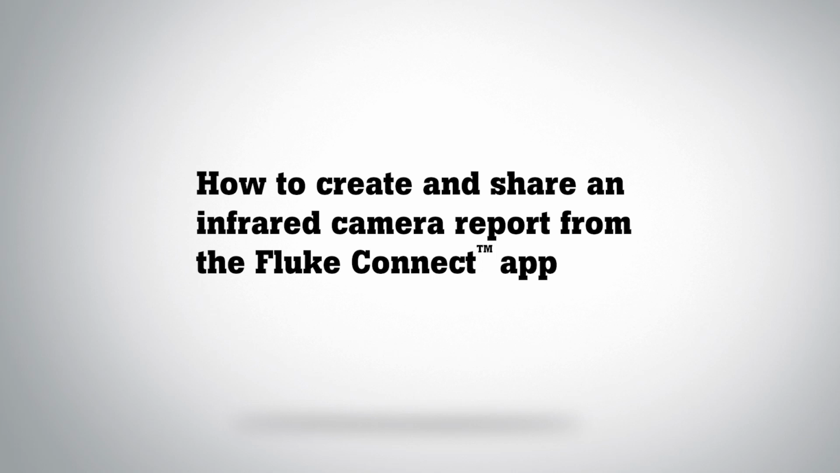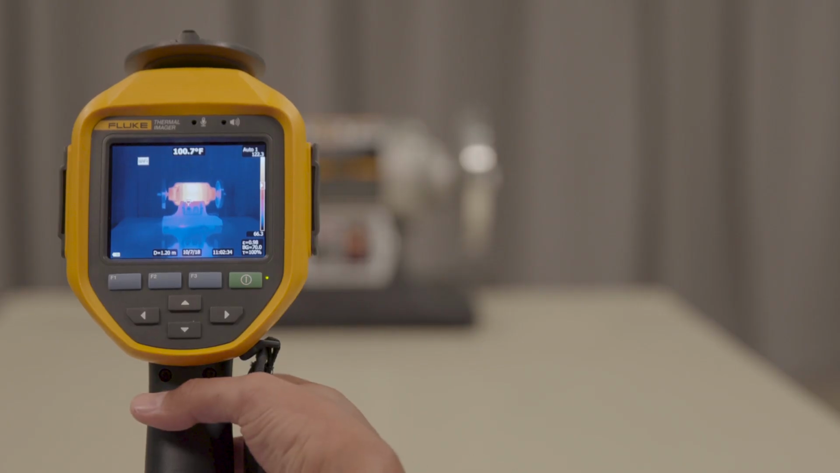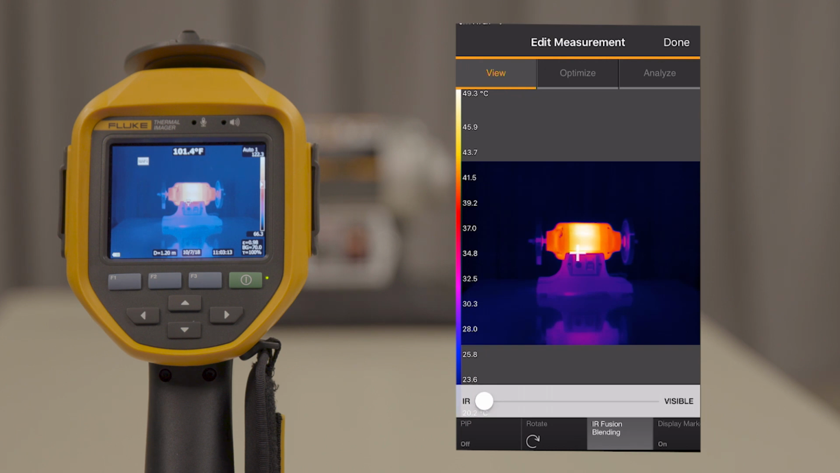If we turn on our infrared camera and launch the Fluke Connect app, you can see the same image on both devices. Take the image on your camera, hit save, and that image automatically saves to Fluke Connect.